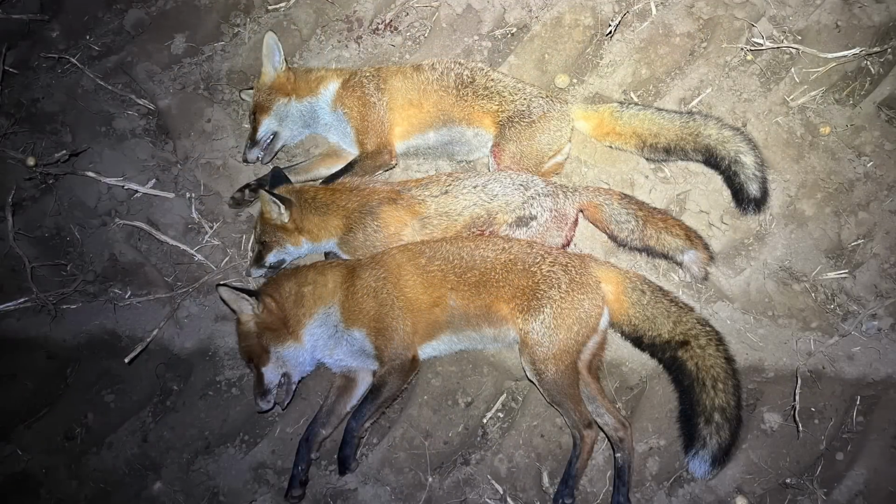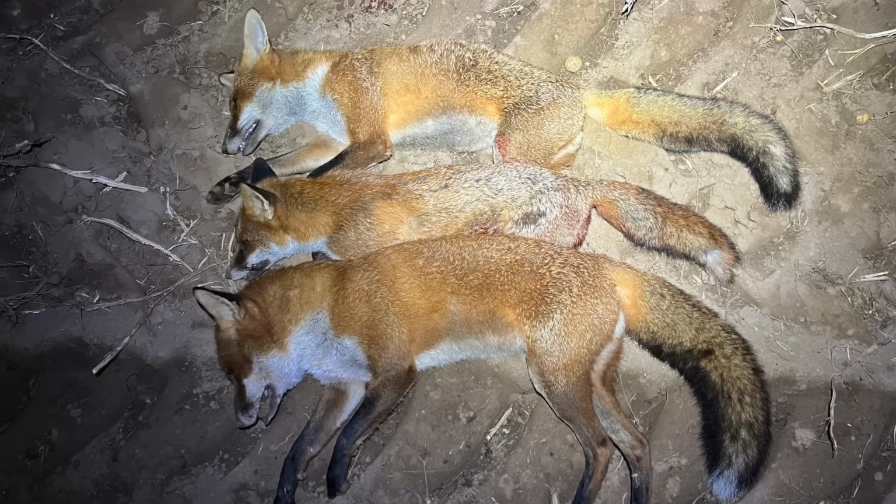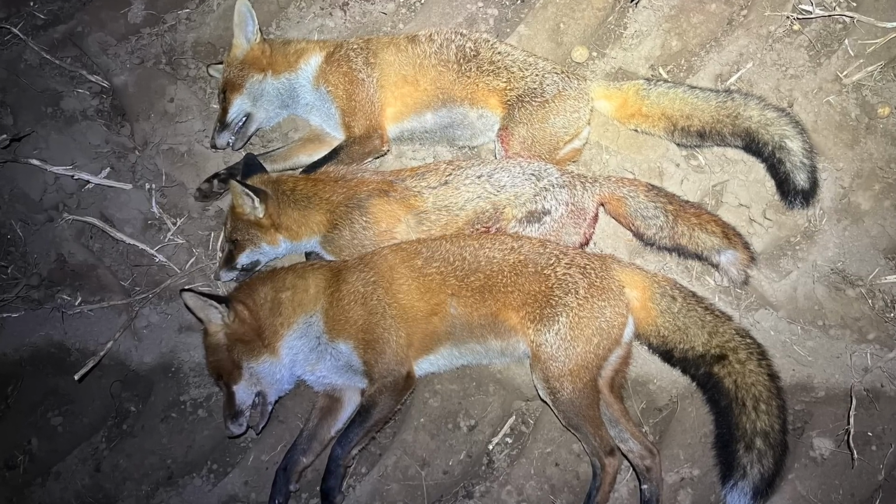No. Well, with three foxes down off stand number 1, unfortunately that gave us a false sense of confidence for the rest of the evening. We did manage another fox, or at least Chris managed another fox, but we didn't capture that one on film.